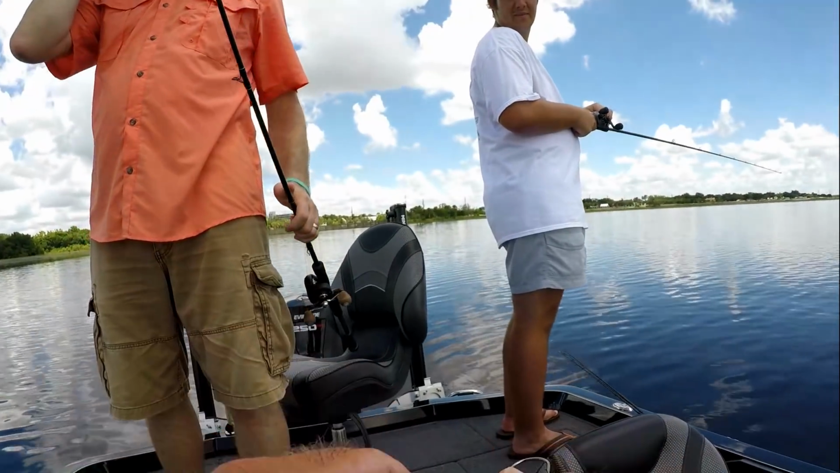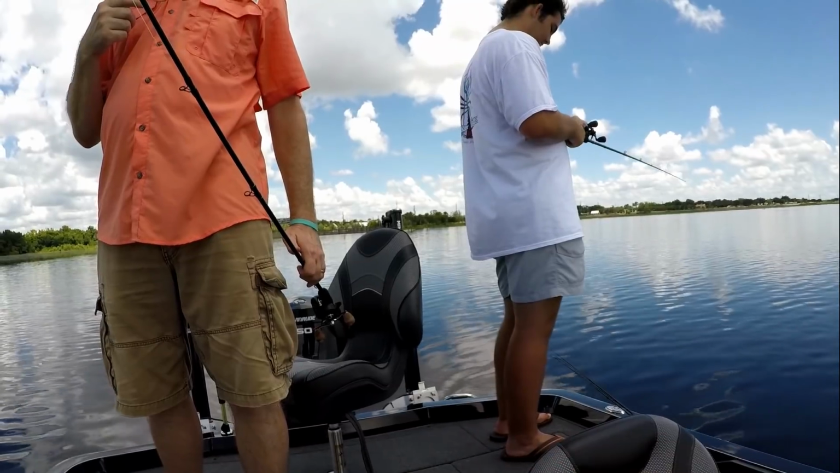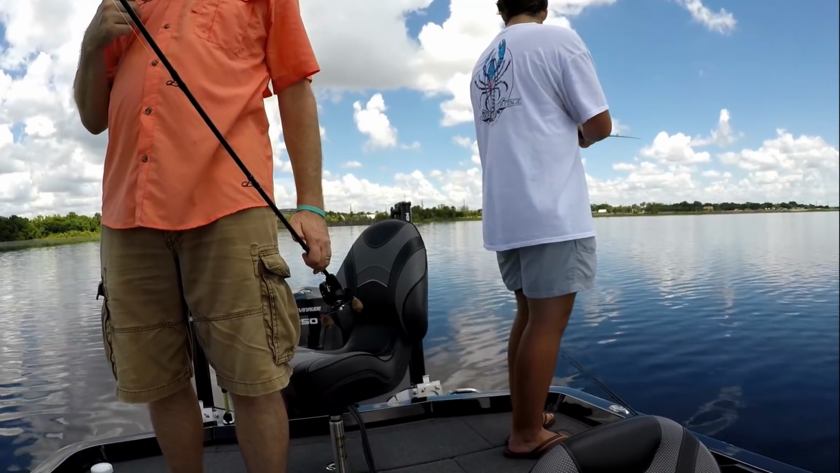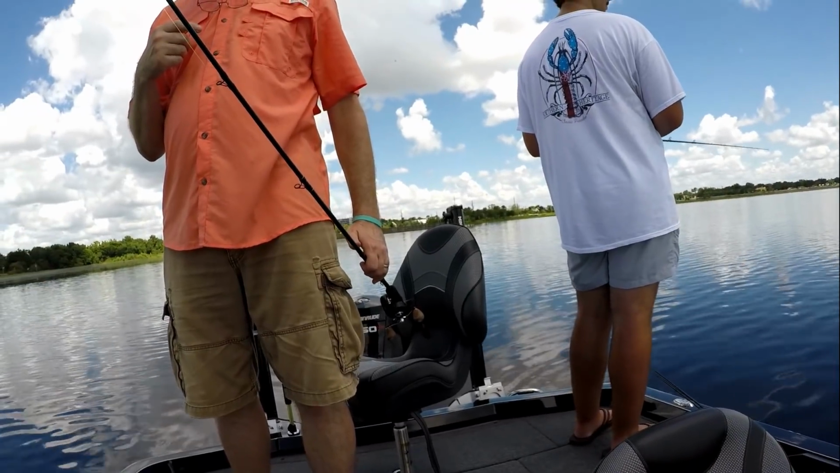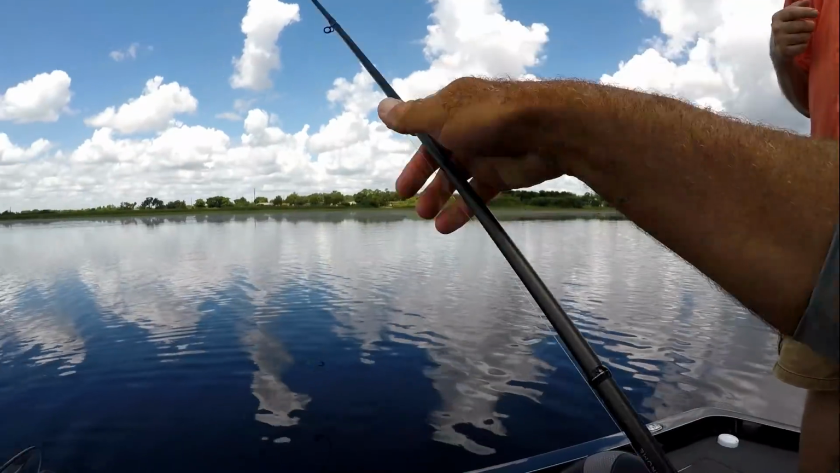It's a speed worm. I'm sure a 5-year-old came up with this by accident. Fish it any differently? Yes. How am I fishing it? I'll show you. I told you it's stupid.